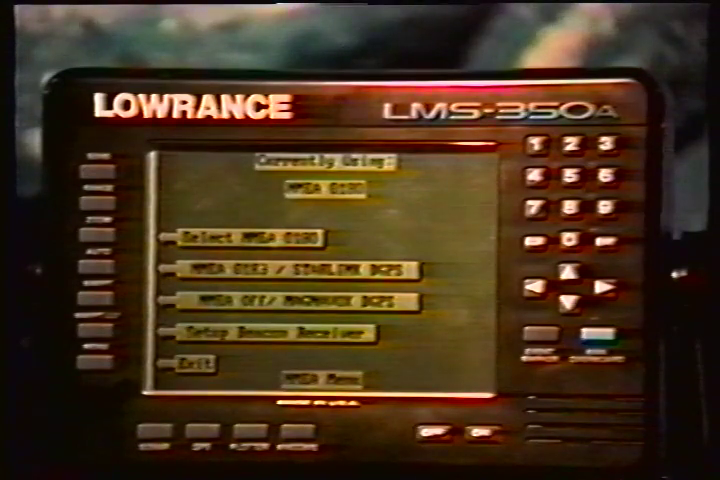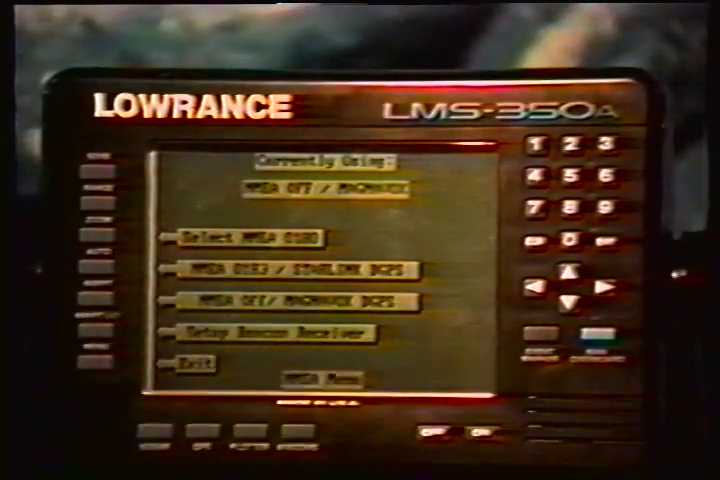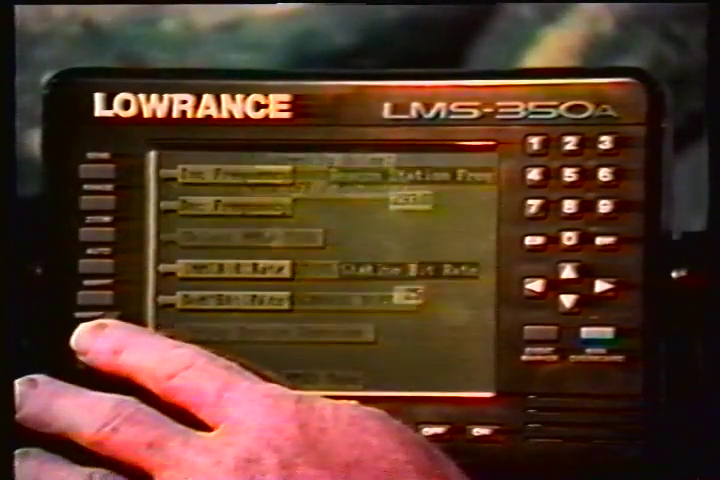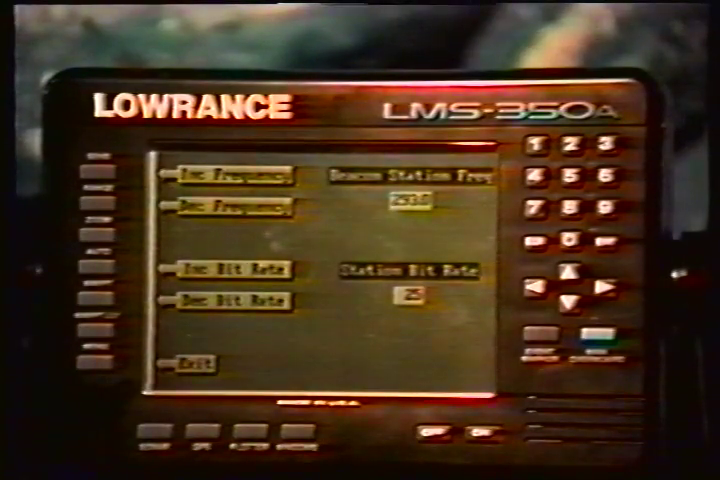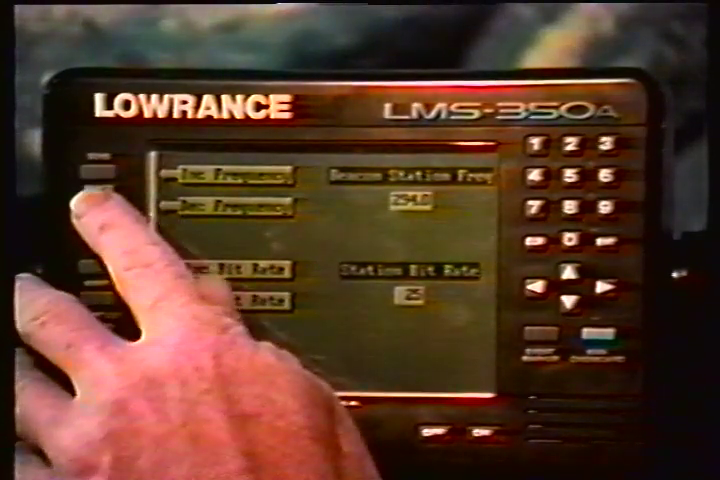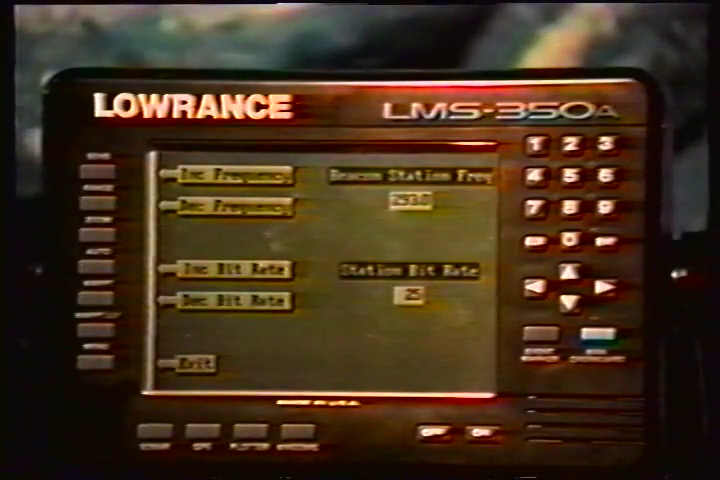Now you'll need to set it up for frequency and the bit rate of the station that you'll be using in your area. Now press the key next to the Set Up Beacon Receiver label. The station frequency and bit rate are shown on the right side of the screen. Press the key adjacent to the Increase Frequency to increase the station frequency or Decrease Frequency to decrease it. Do the same for the bit rate.